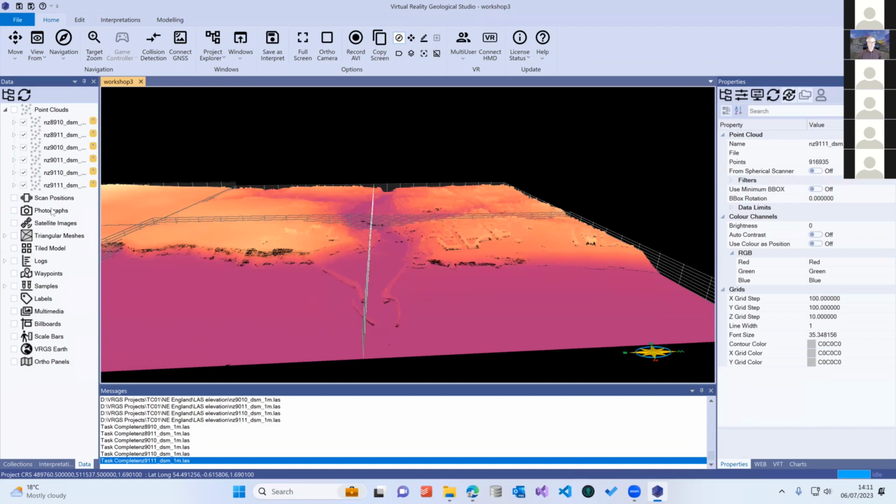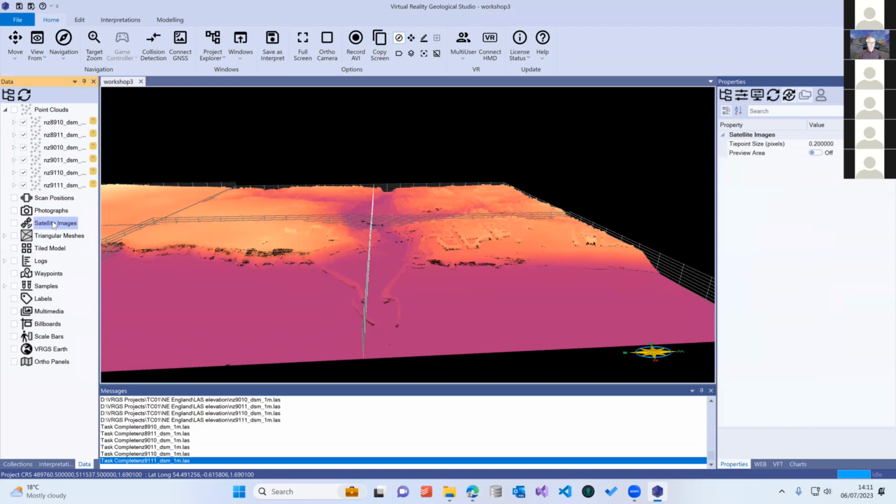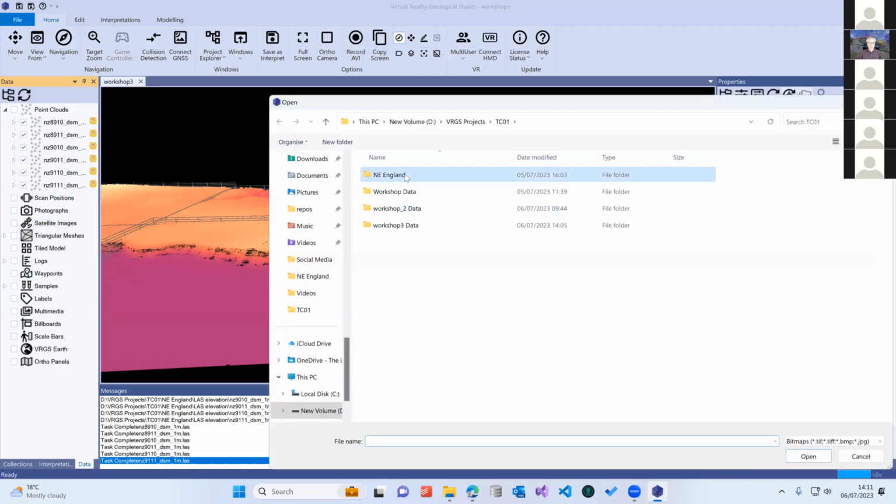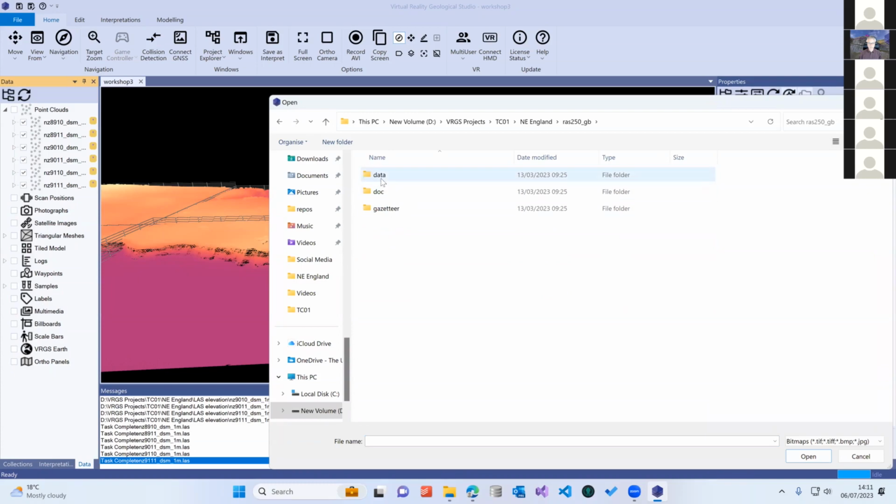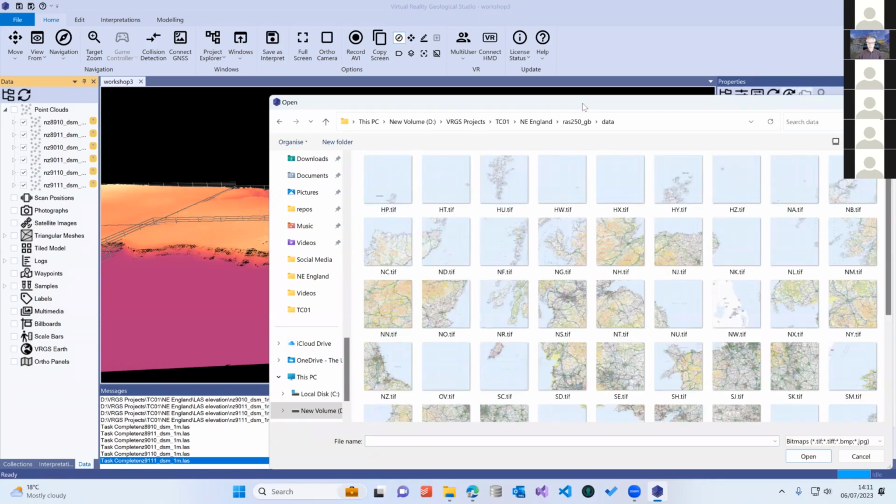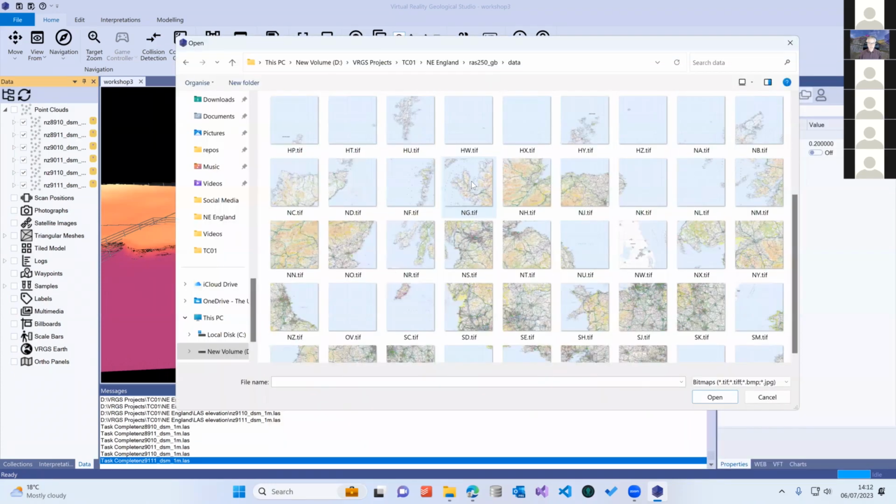Our next thing to bring in is a satellite image. Now, I don't actually have any proper satellite imagery that I can use for this, but we can do something similar, which is bring in some map data.